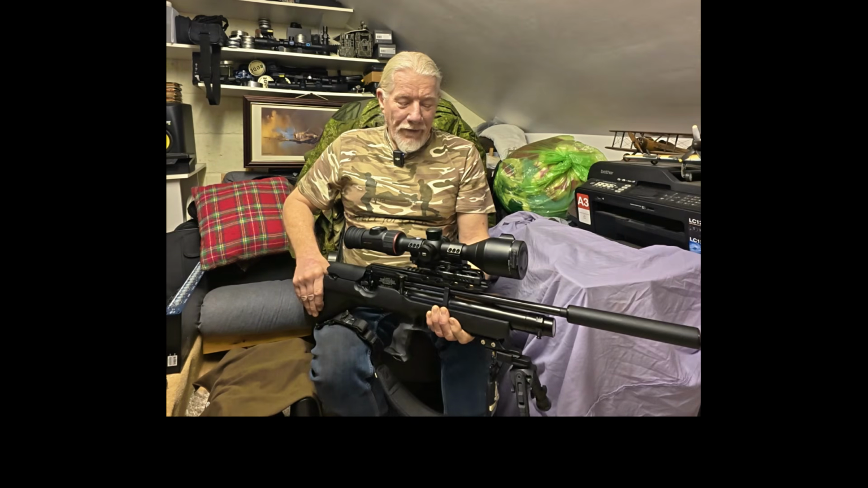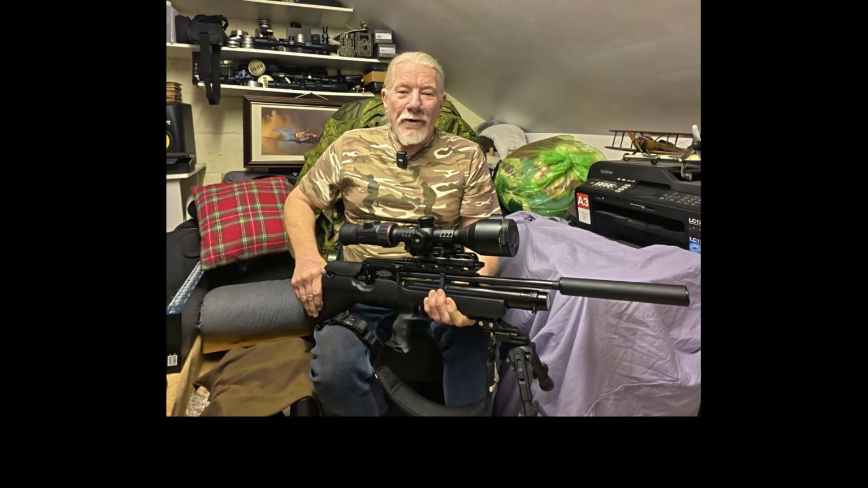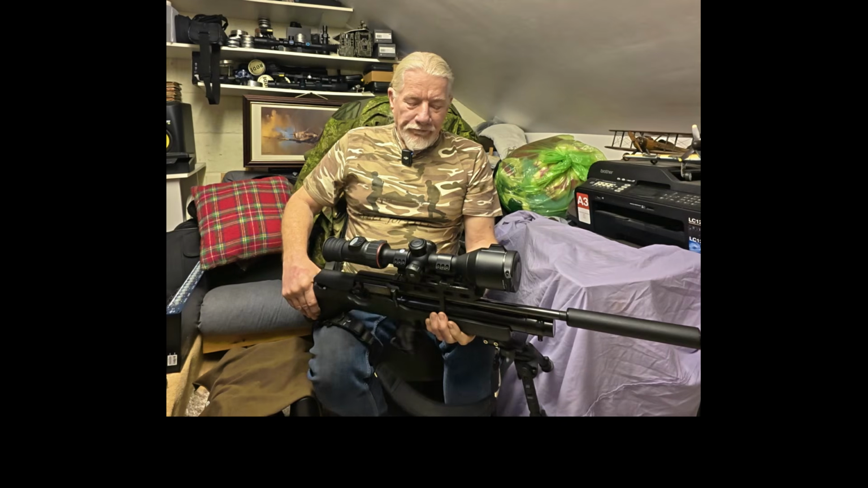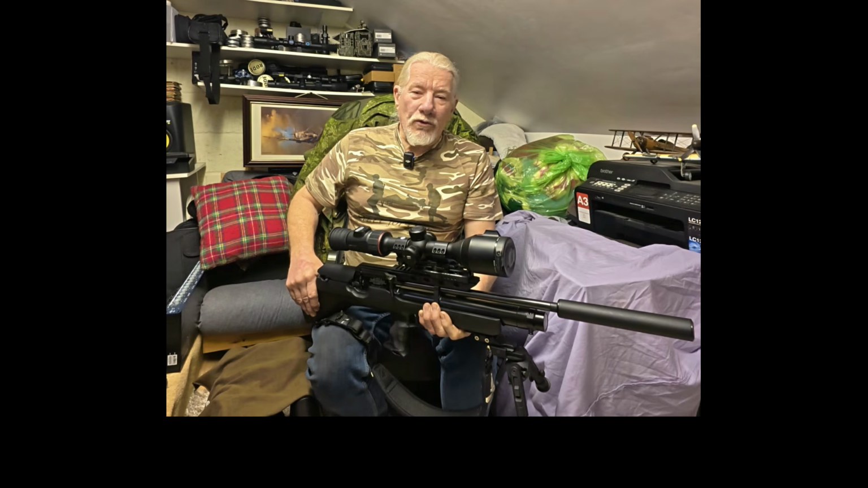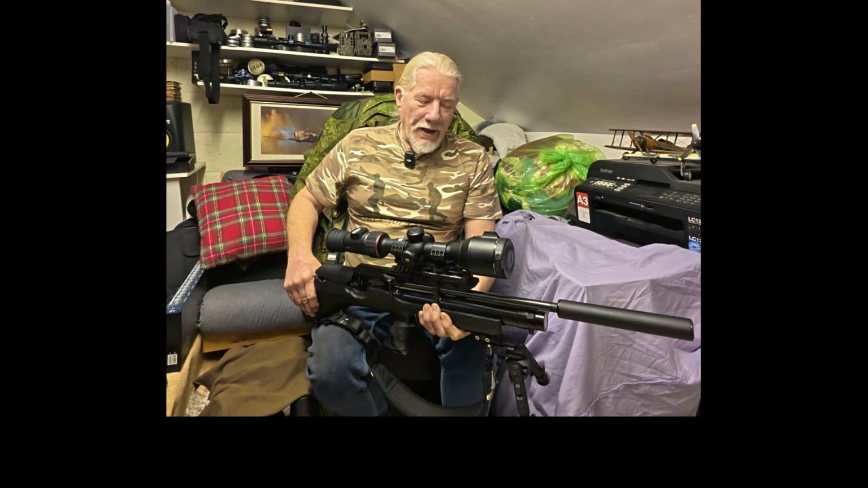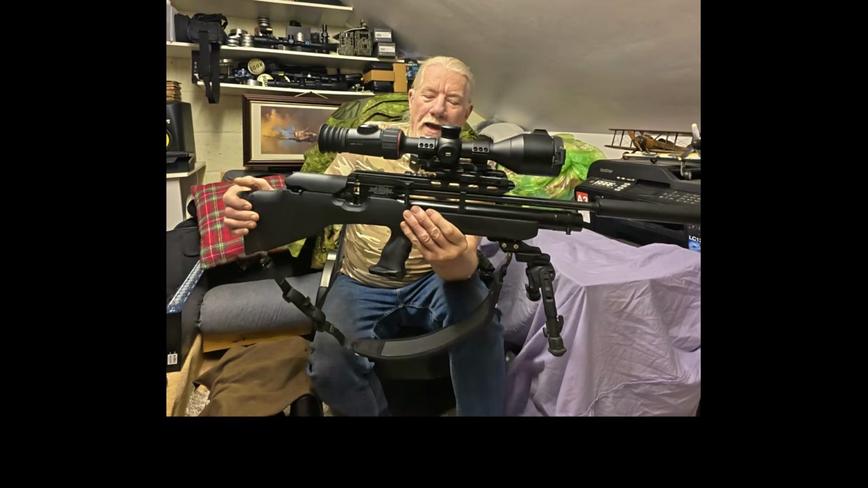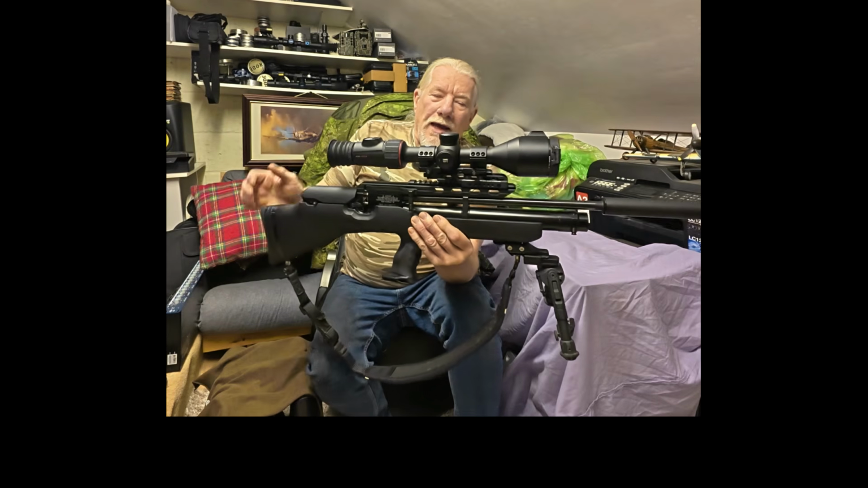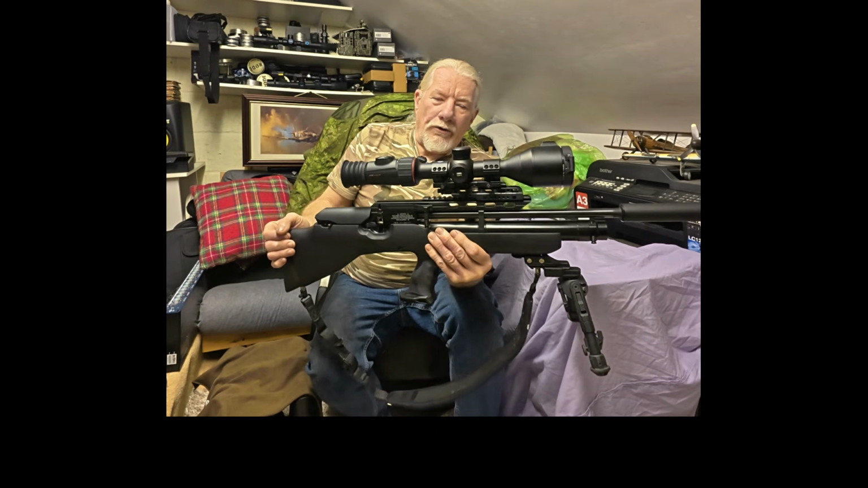Thoughts, as you'll gain from the video: absolutely bowled over by it. I think it's an absolutely fantastic unit. My learning curve in having bought it, I'll give you a couple of little heads ups. This is a bullpup design, hence the rail configuration is a bit higher. I have no issue mounting it like that on a bullpup.